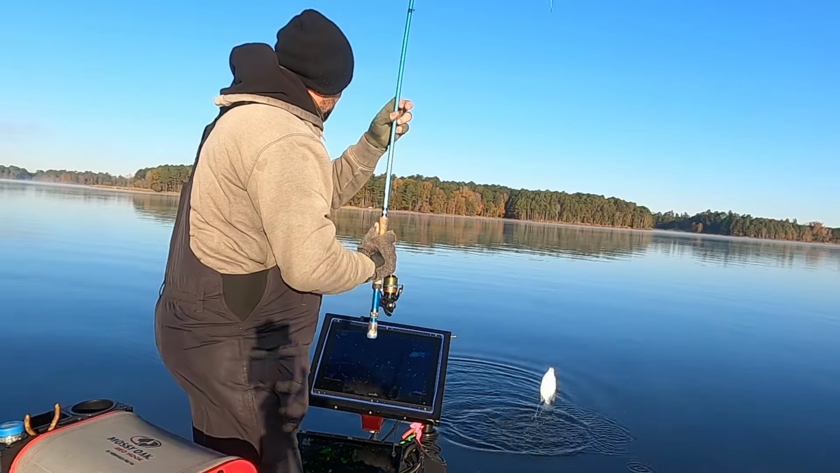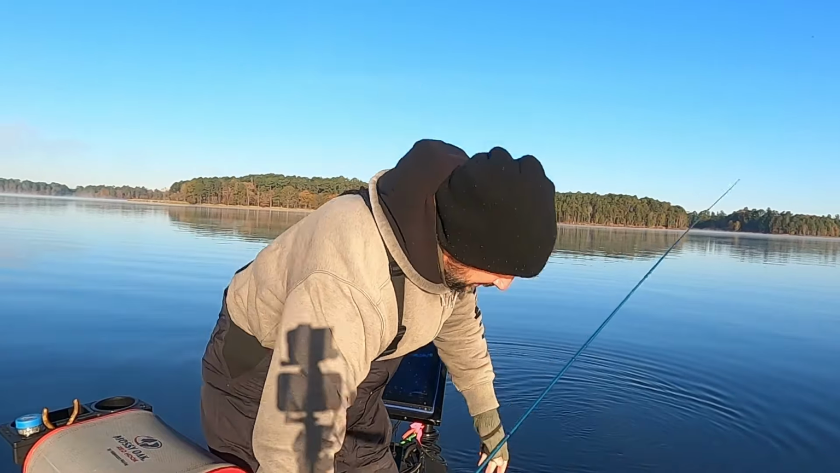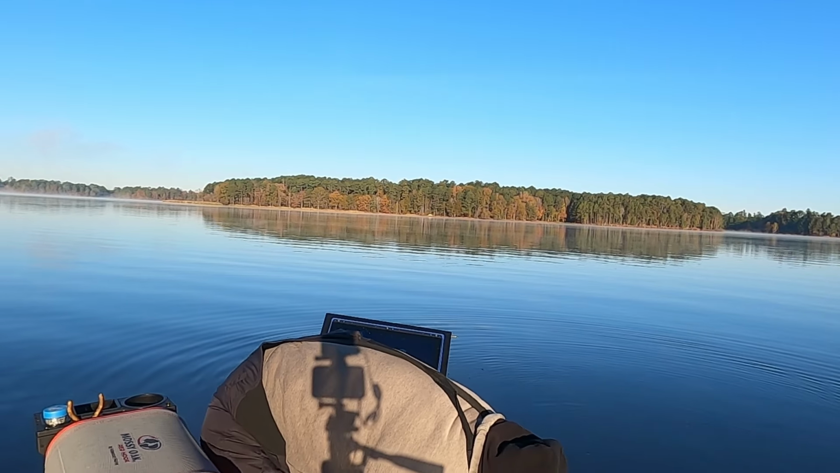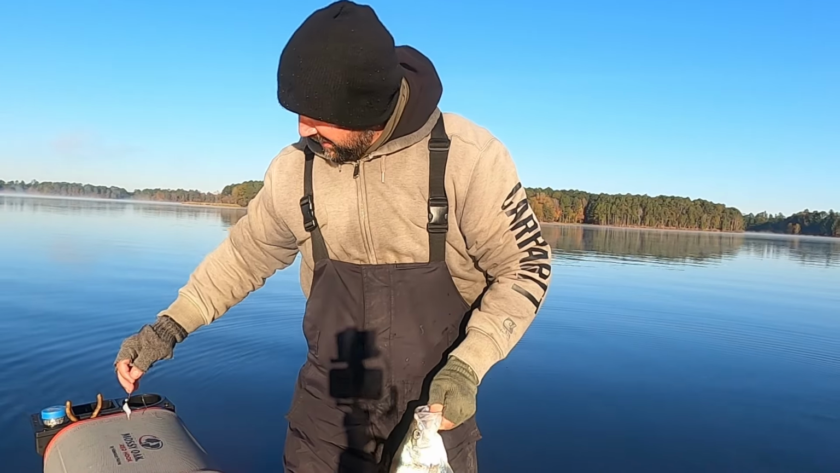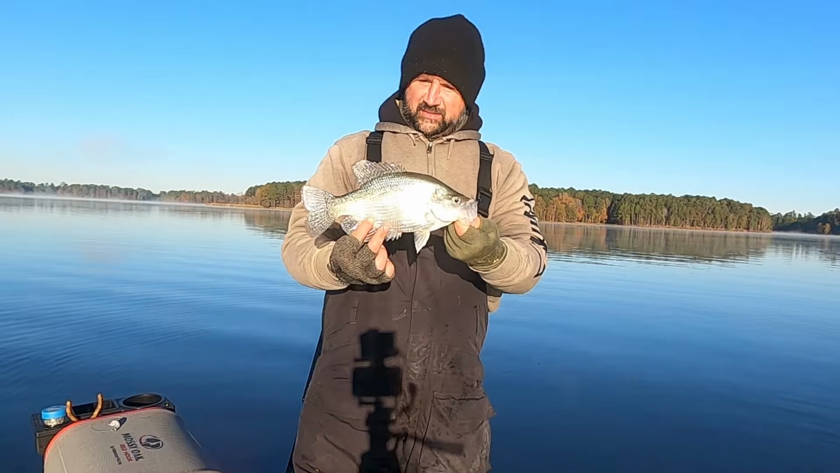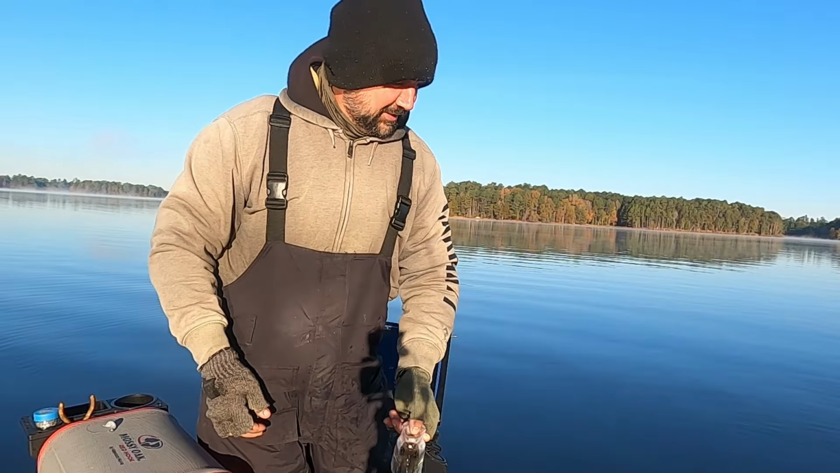First one of the day. Good gracious, what a fish. Well, that's why you retie every time you come, so you don't have a bad knot. It's a pretty fish right there, y'all. I'm looking in the sun, but that's a really good fish to start off.